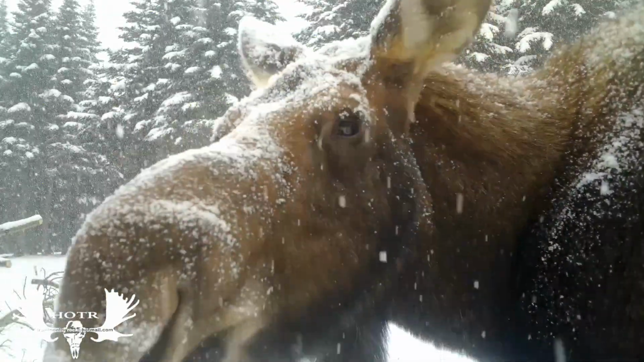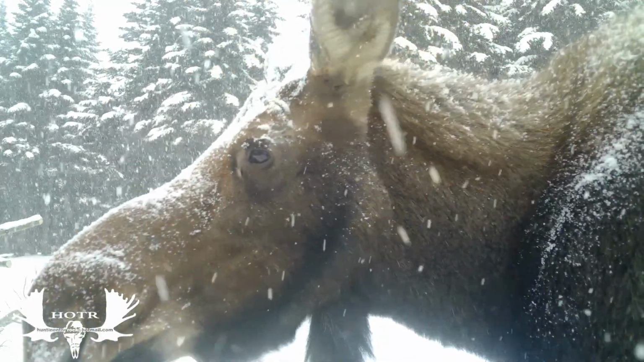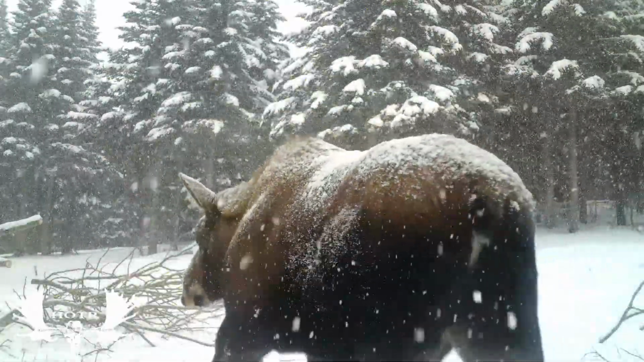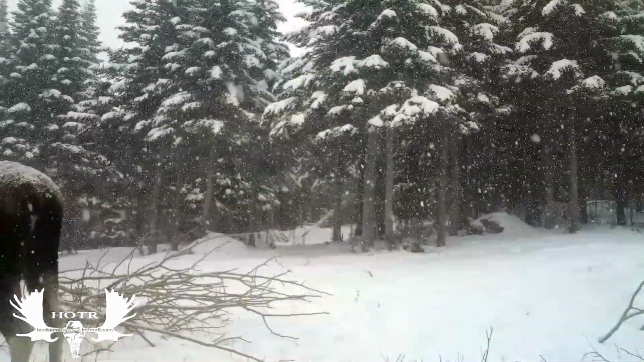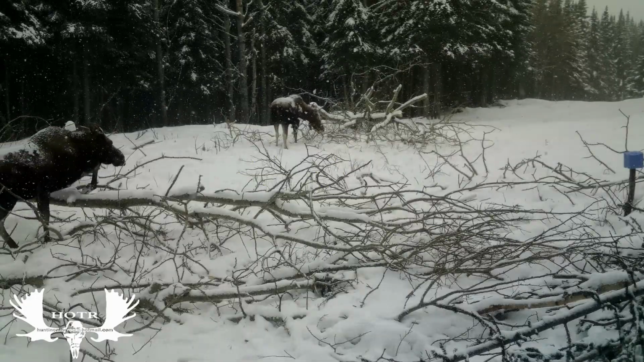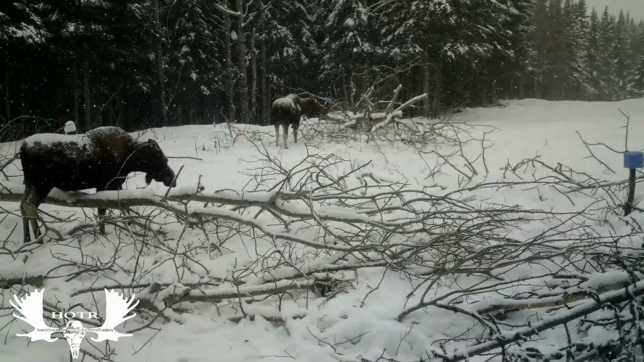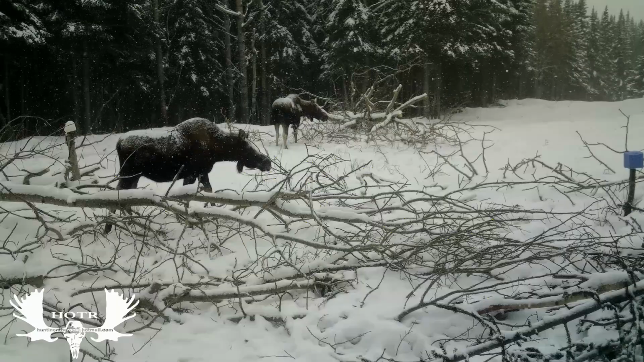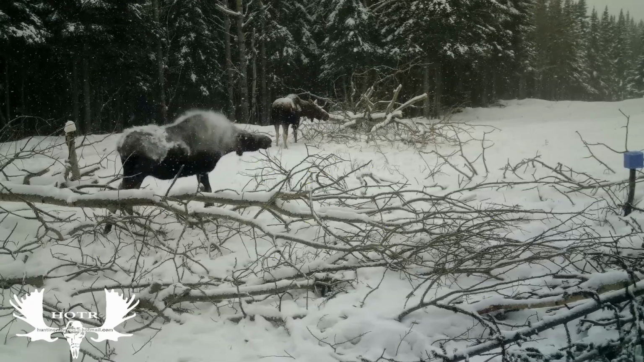There is always something pretty about the snow falling. But I don't know if this old cow would agree with me or not. She makes it look easy just stepping over those trees. And with all that snow collecting on her back, it just takes one good shake and that's all gone.